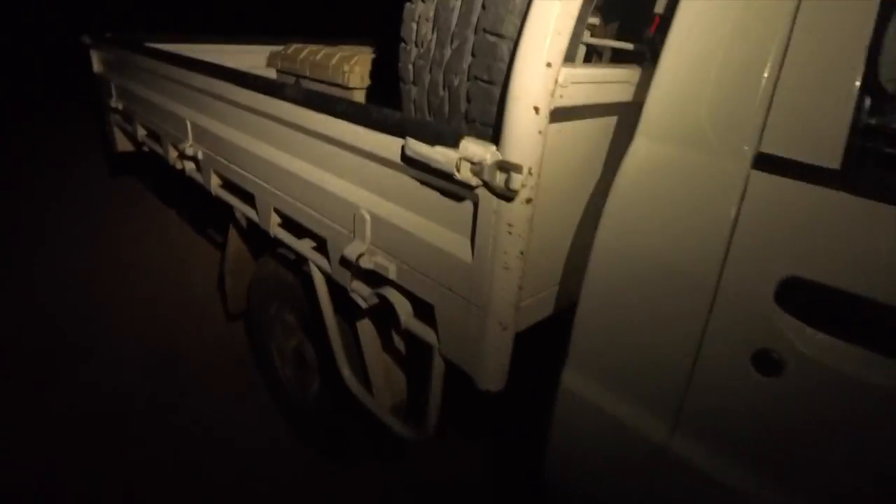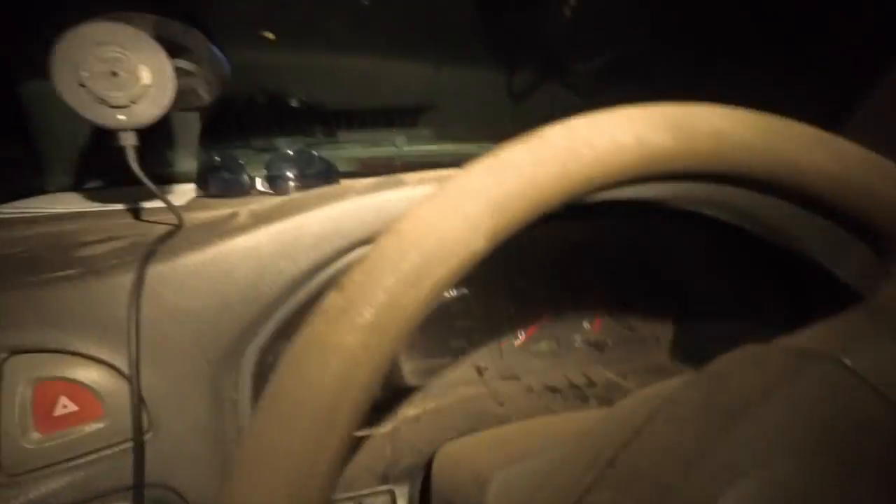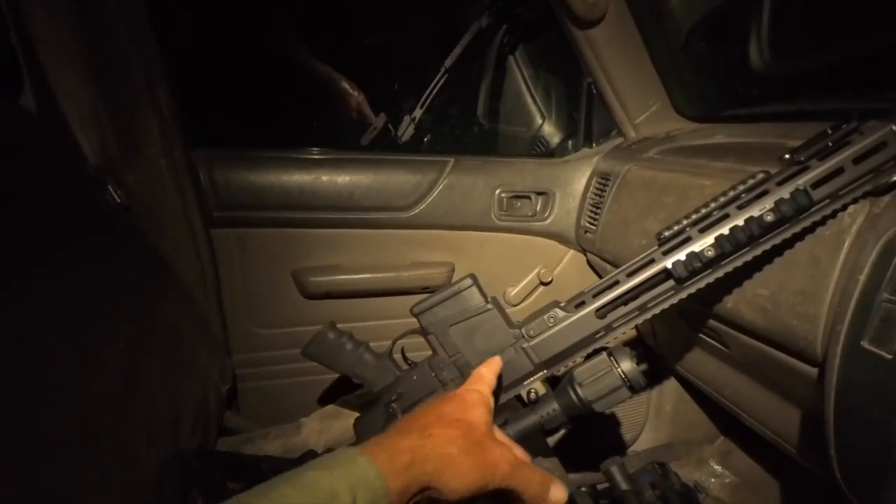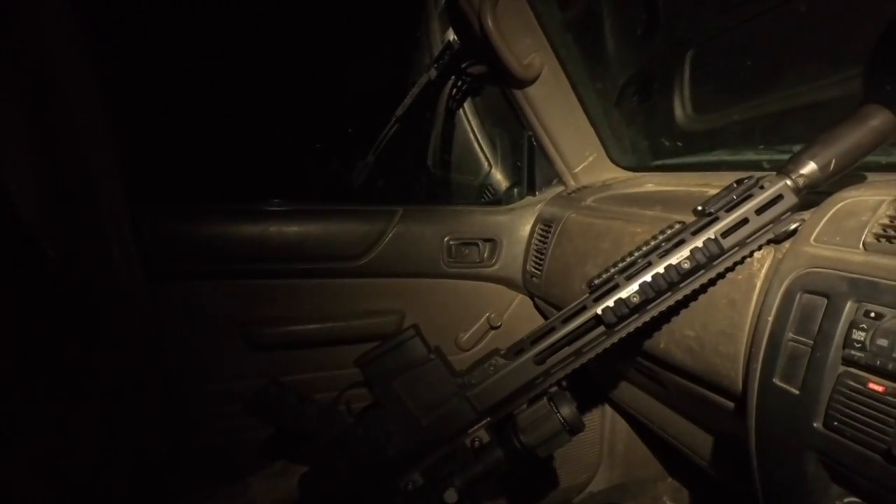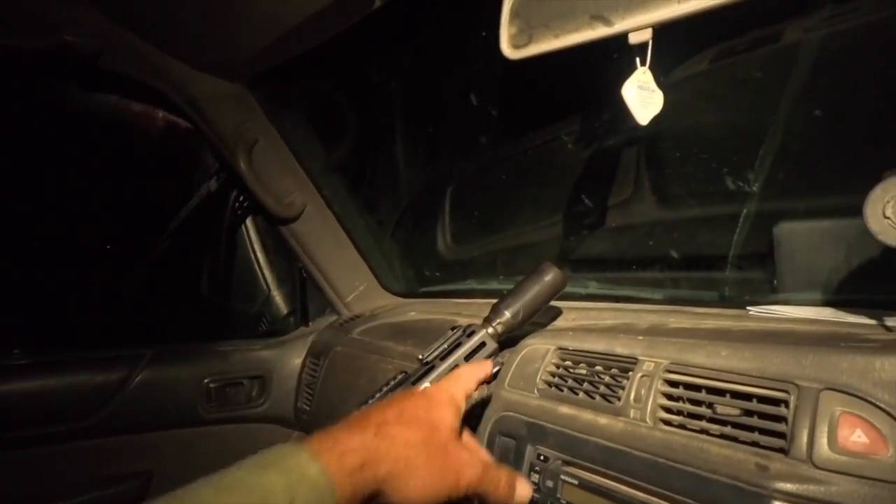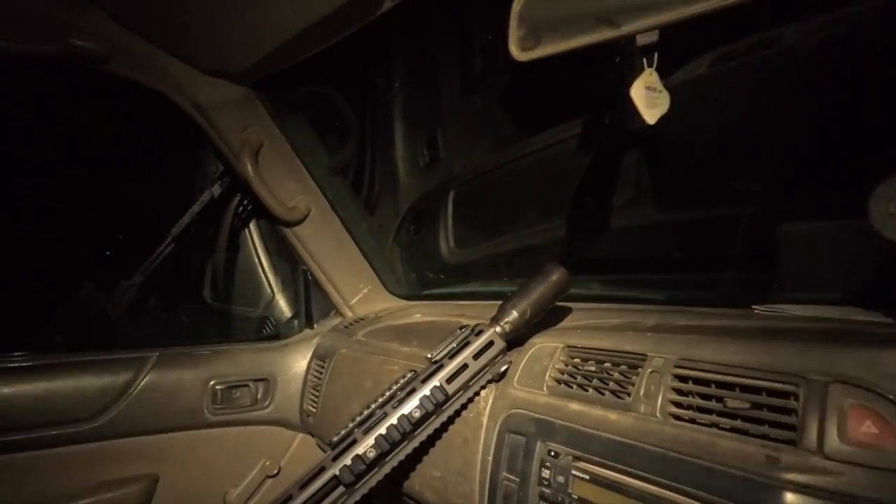So anyway, I've got a couple of rifles with me tonight. If I come across a mob of pigs, I've got the Tube TL35 SE up on top of my MPR .308, the pump action, with my blast deflector on the end.